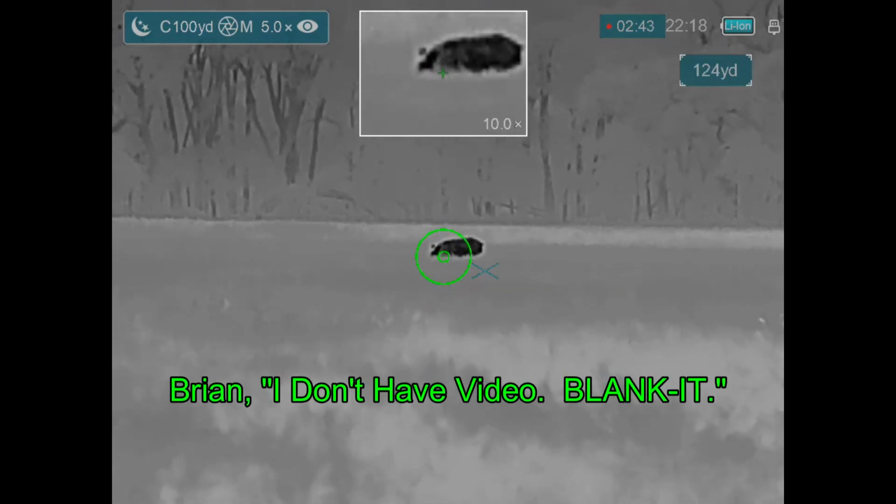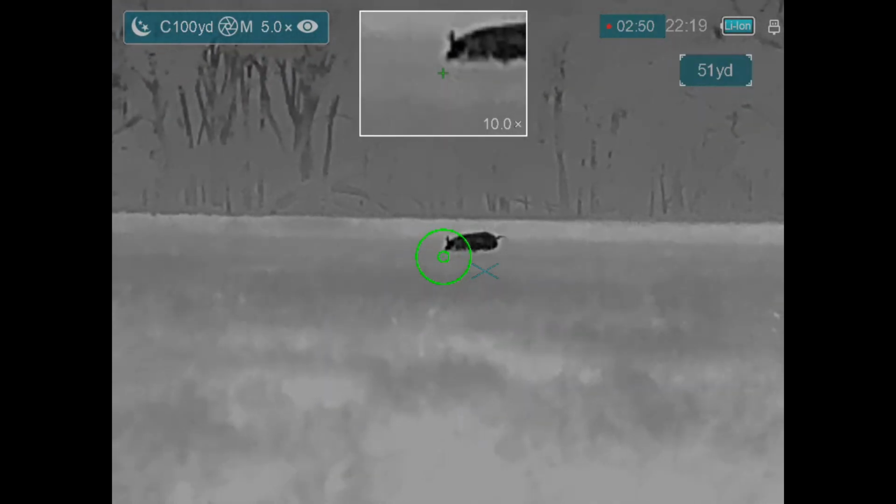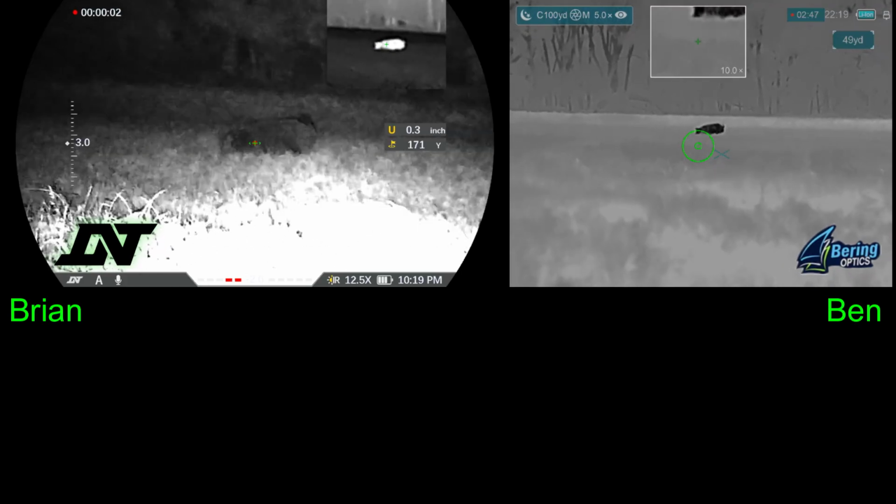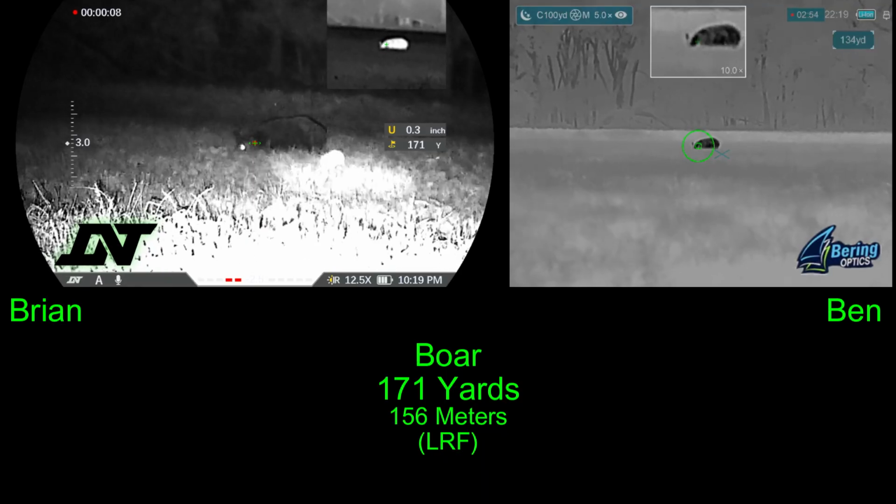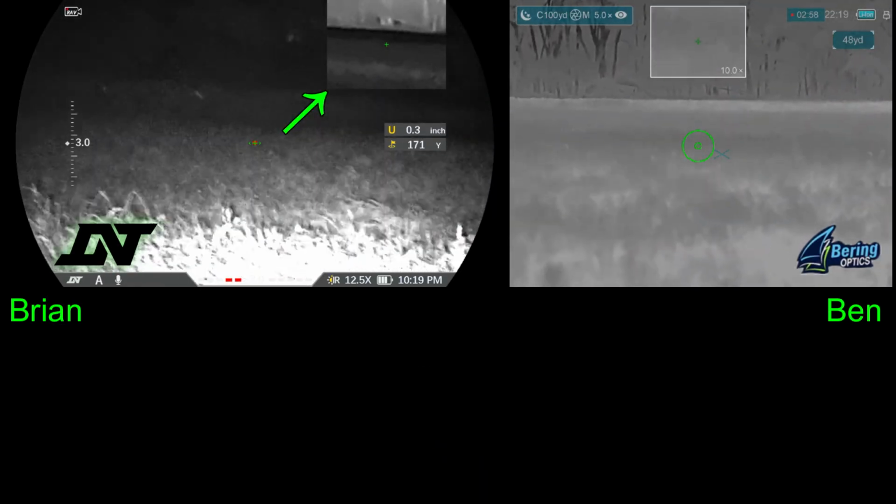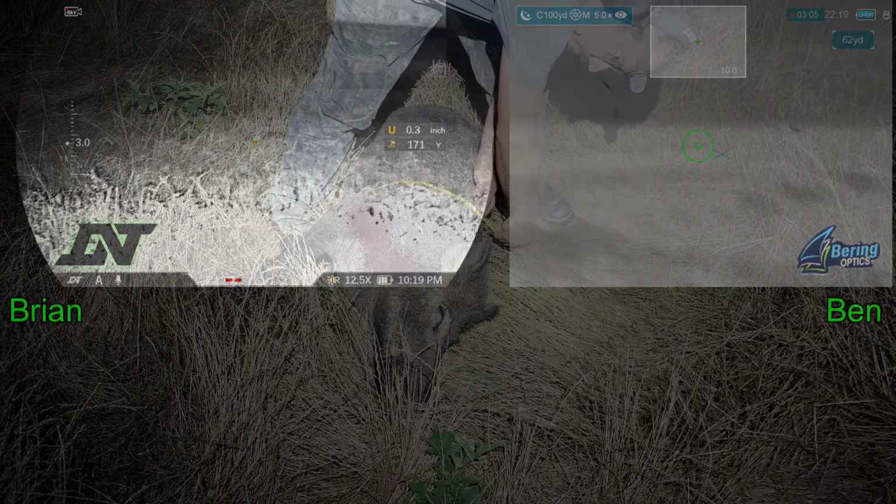I don't have video. Here we're at the corner of our field overlooking where the hog is, and this entire time I've been playing with the controls on the ThermNight and had forgotten to hit record. Well, now that's fixed. Alright, shooter ready? Shooter ready. 3, 2, 1. The thermal picture-in-picture lets me see through the smoke. 2 hits. I'm going to check on our coyote. Okay, I'll watch him. But Ben has no shot on the coyote.